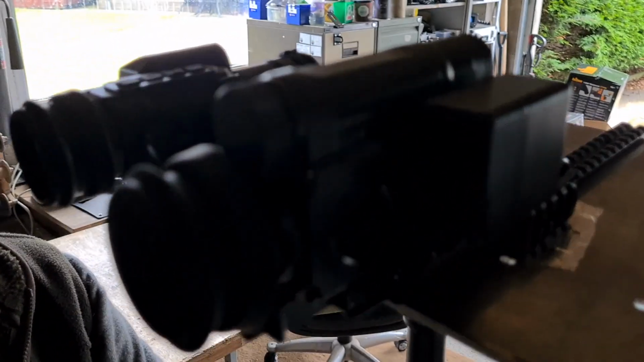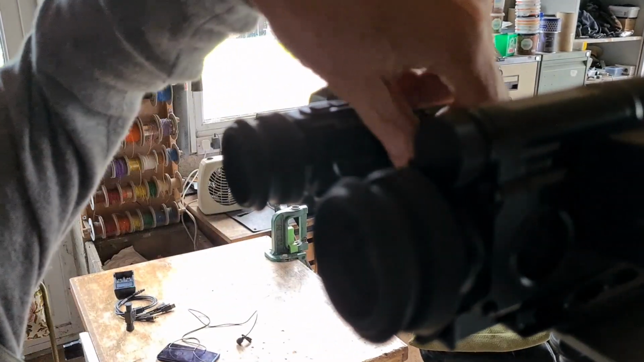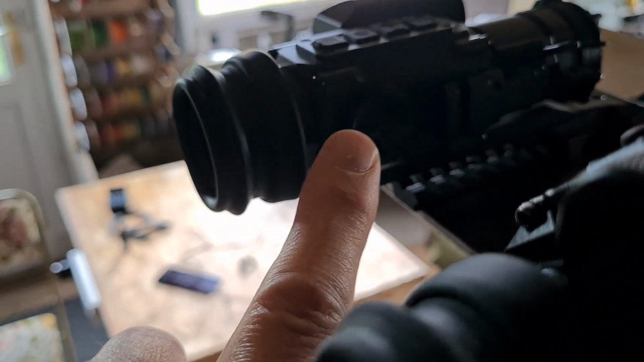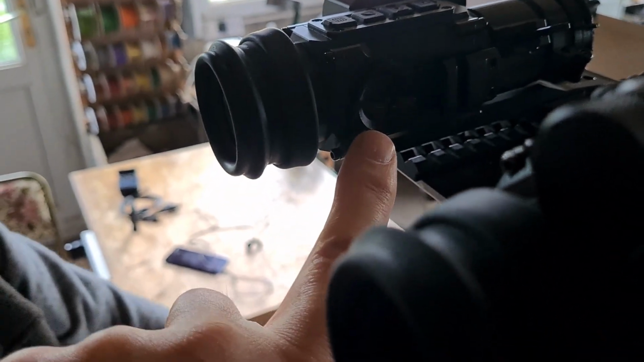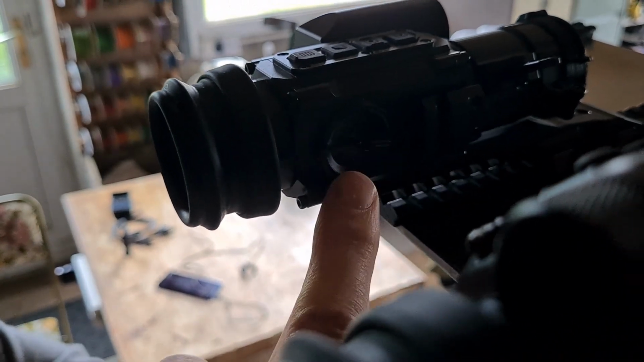Well, I was going to ask you about that. What's the audio like in this one? Do you still have to unscrew the cap off it? I do still unscrew the cap because I believe the microphone is still under there, so you can't be recording audio when it's pouring with rain. You've got to leave that on.